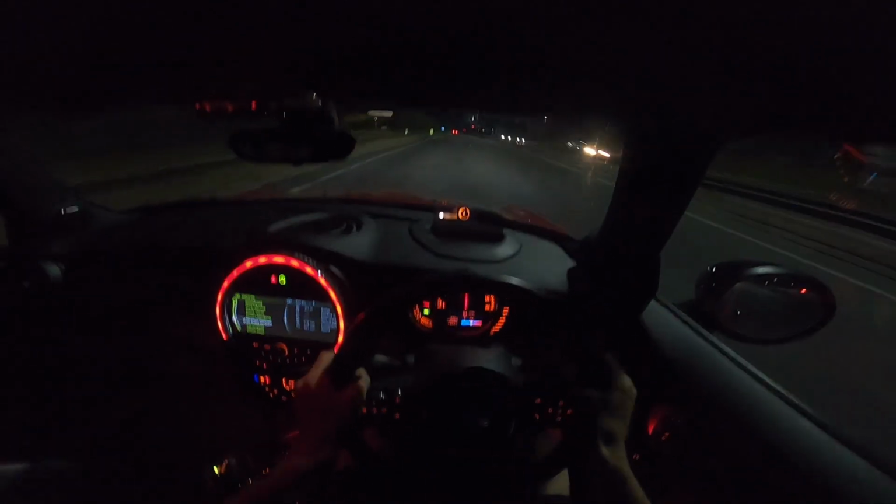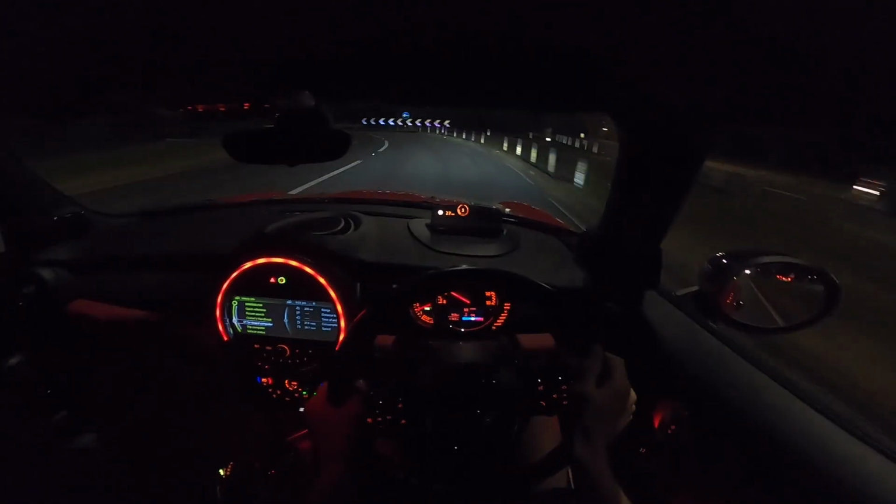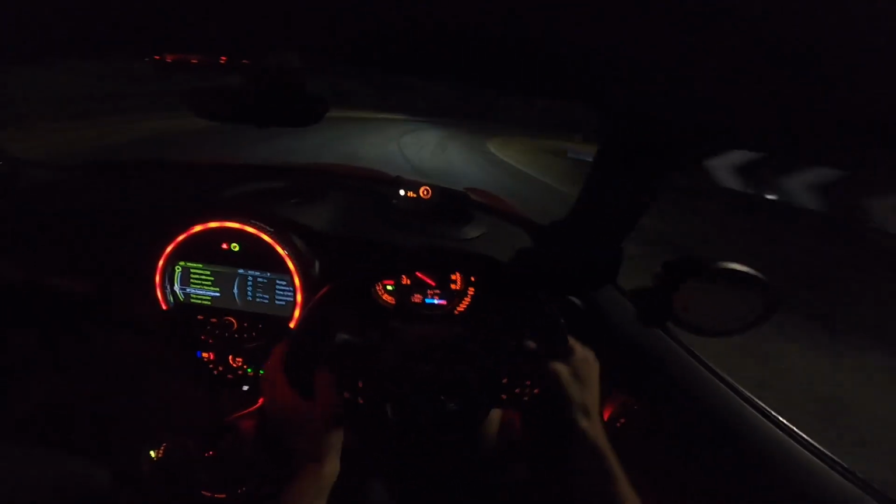Handles so well, this thing. Let's put the windows down. Oh, what was that? I think that was an A45 or a CLA 45. I'm not sure, I didn't see it.